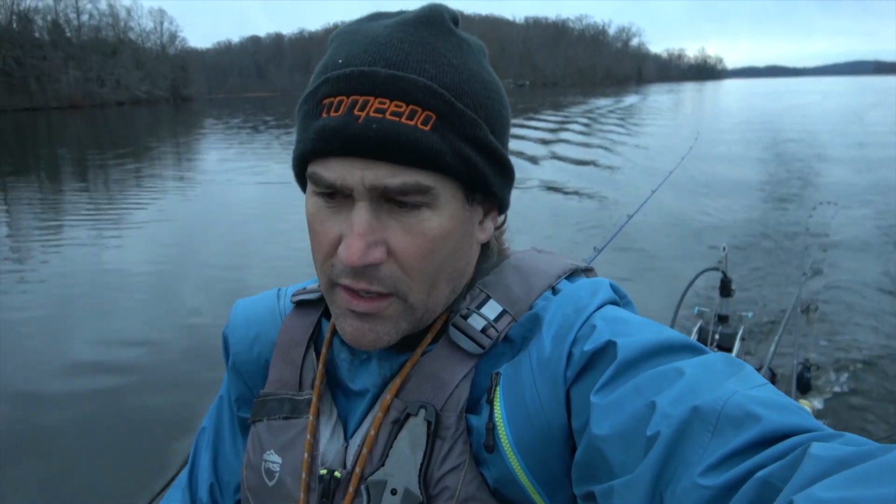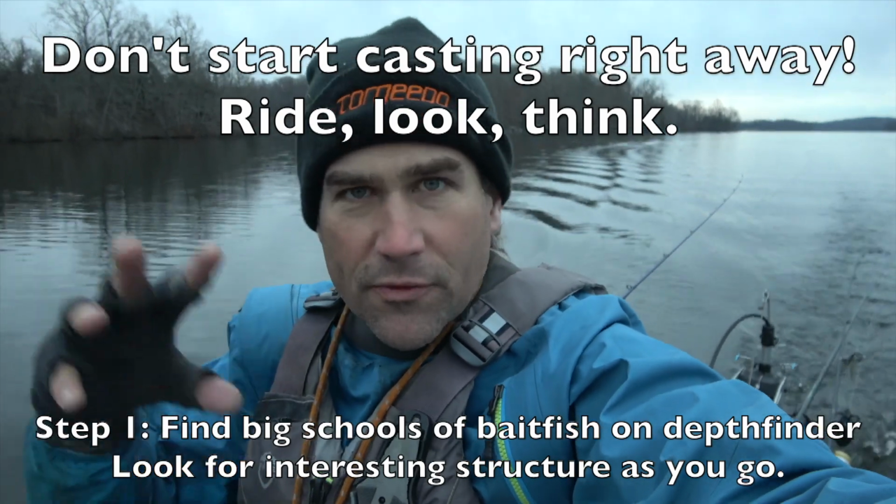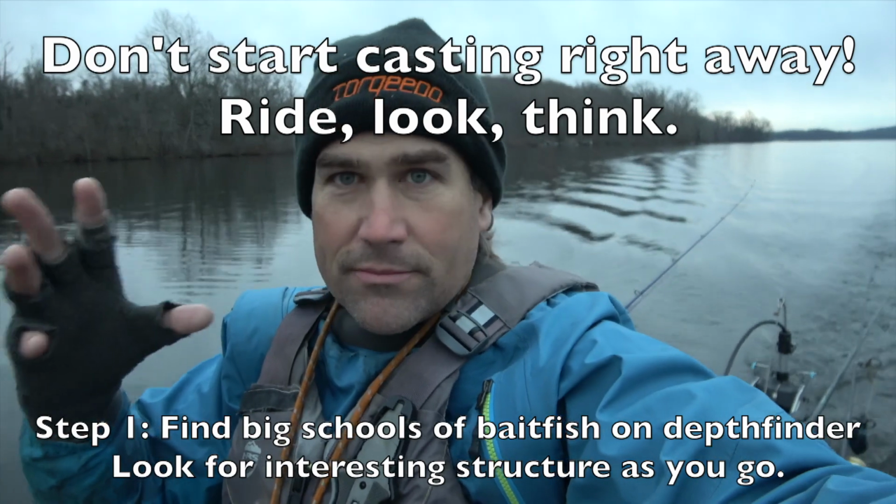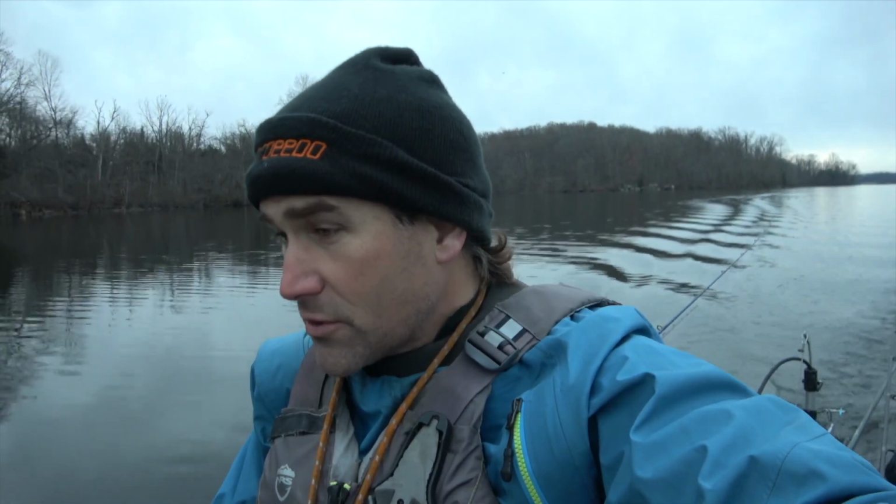Alright, I'm scooting along at 4.3 miles an hour. Just keep my eye on the side image. I'm gonna look for big schools of baitfish. I really don't know what they are, but every lake has some food source that will school up. So far I'm just seeing isolated marks, which are bass. Look at that.